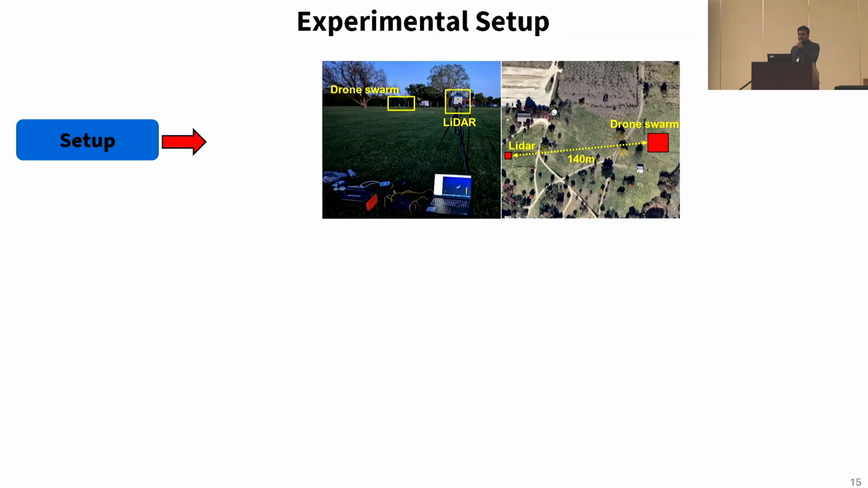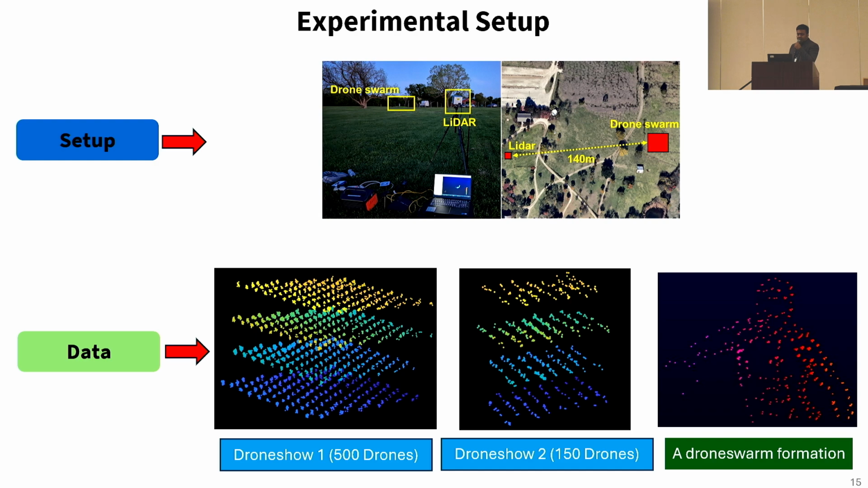And to validate our system's performance in real-world swarms, we evaluated it at multiple real drone show events with the experimental setup shown here. Since all the drone light shows take place during night and in a secured area, all our LiDAR scans of drone swarms are from nighttime and from a certain distance outside that area. Here I am presenting a point cloud of the drone light show. Drone show 1 shows a drone light show consisting of 500 drones. Drone show 2 consists of 150 drones. And in addition to these starting layered formations of those drone shows, a specific formation of drone show 1 is also shown.